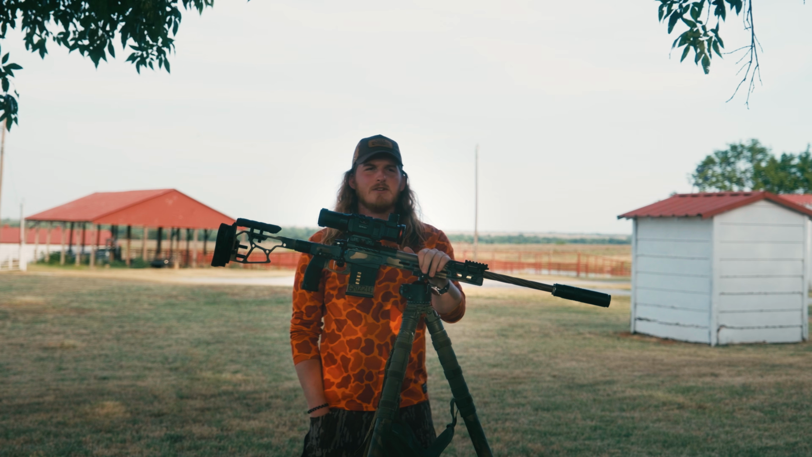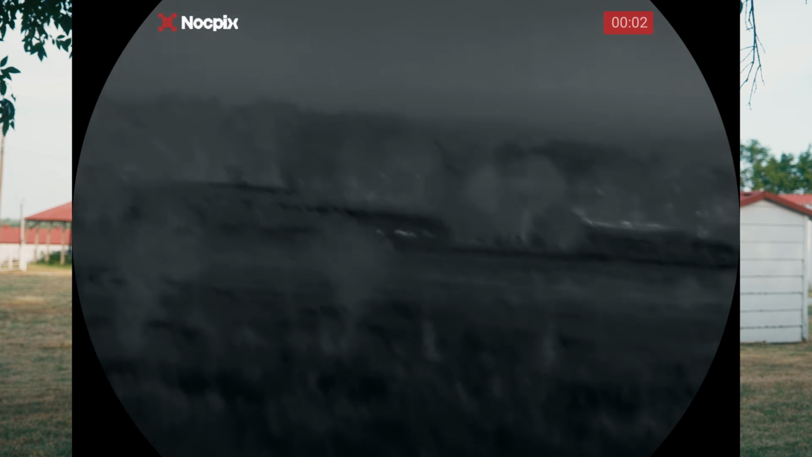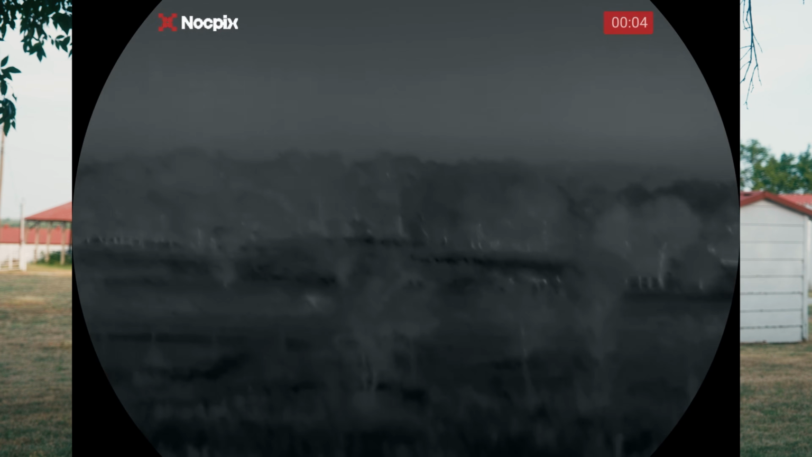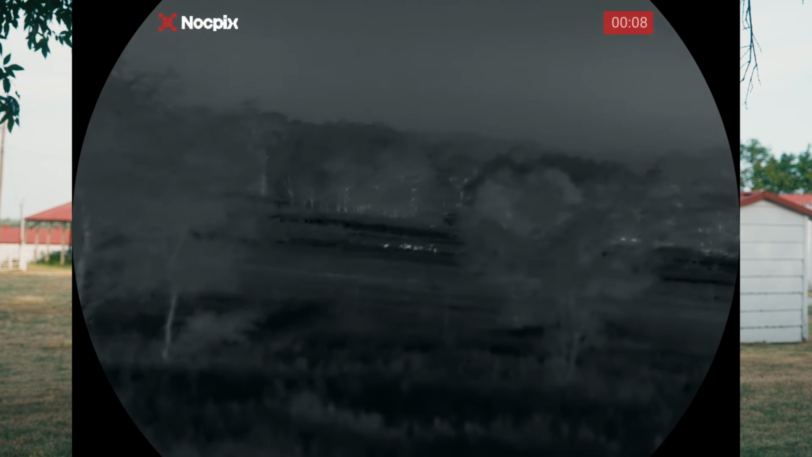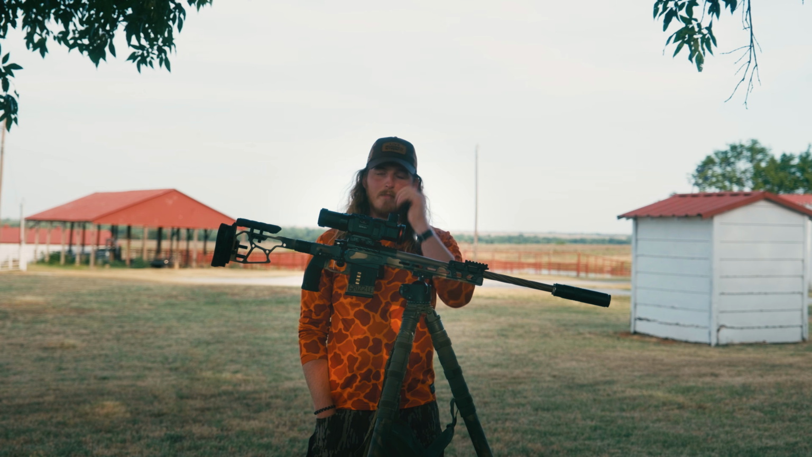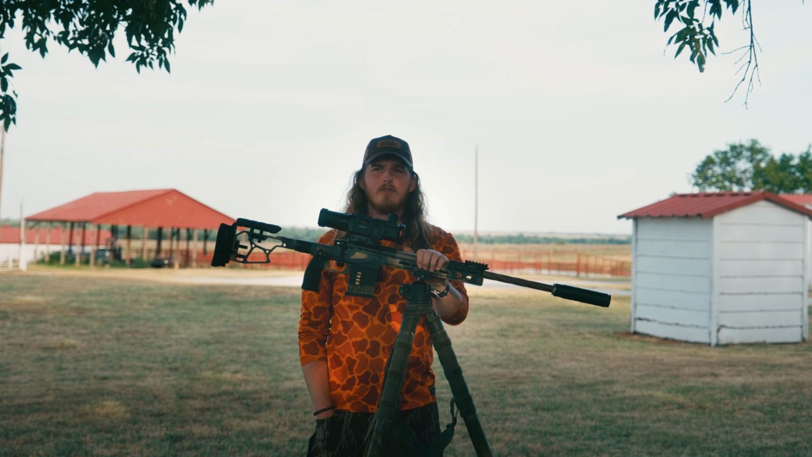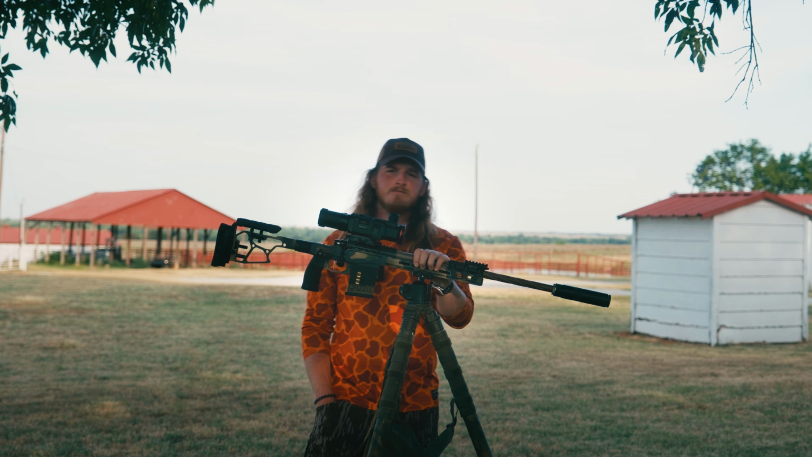So we rode around. It didn't take us long to get on some pigs. I was actually able to spot them with the thermal binos that I was running. But for whatever reason, they either heard us or smelled us, and they took off. And so we backed out of there, didn't even try to pursue those. Got on, I think, another set, and same thing. They saw us, smelled us, heard us, whatever. They took off. Couldn't get after them either.